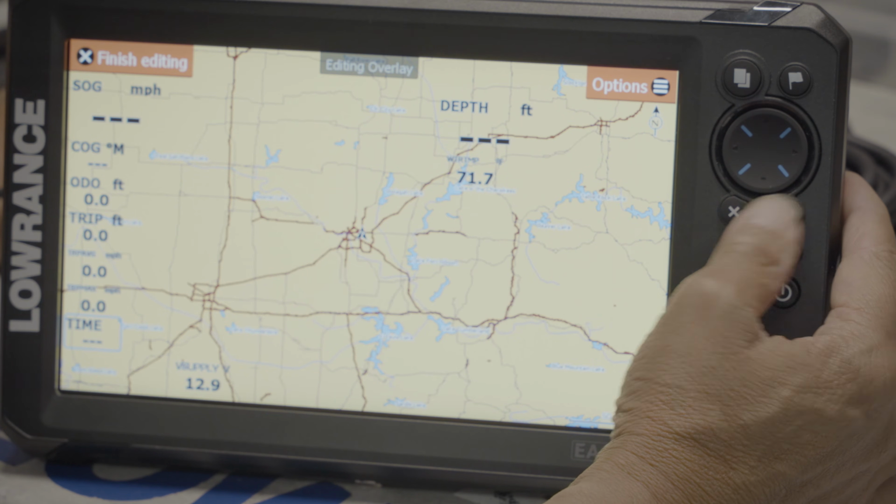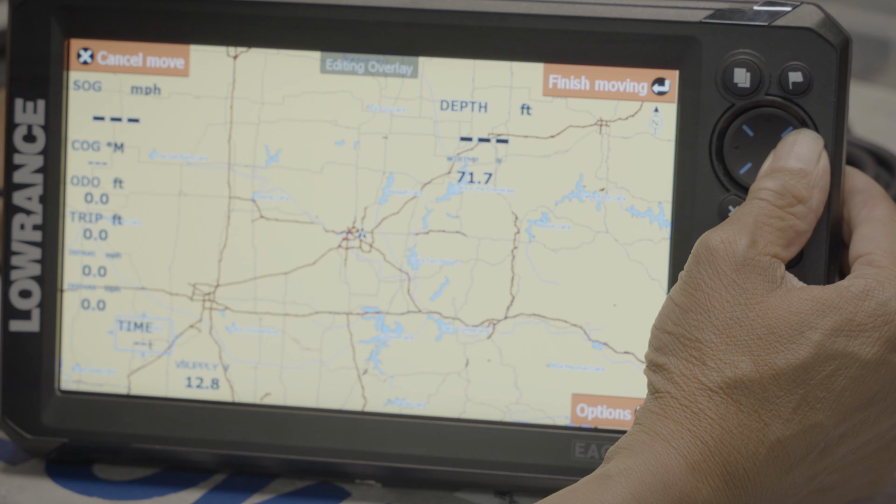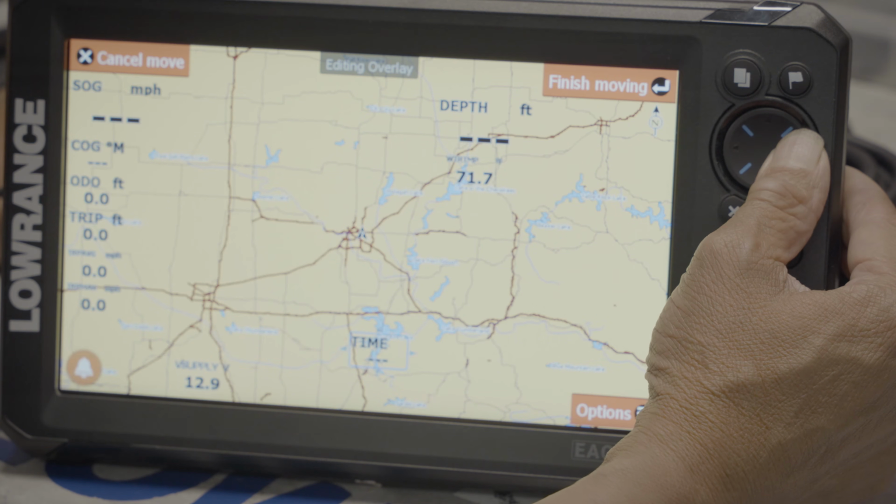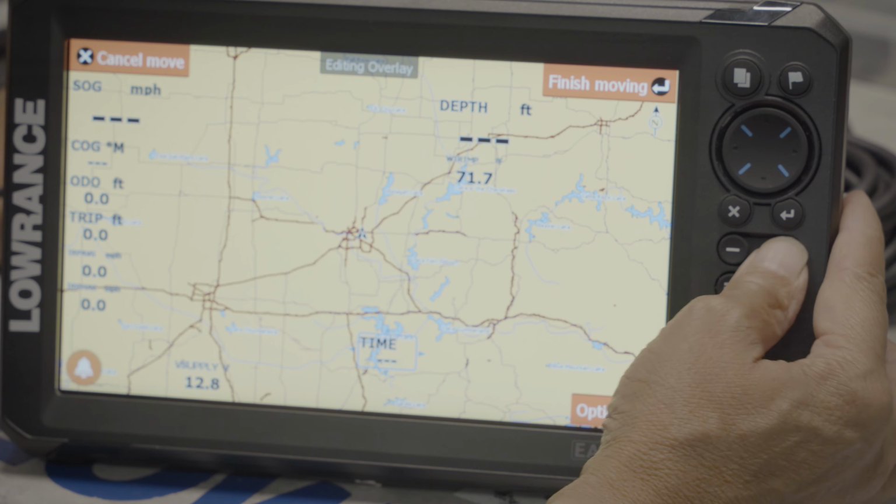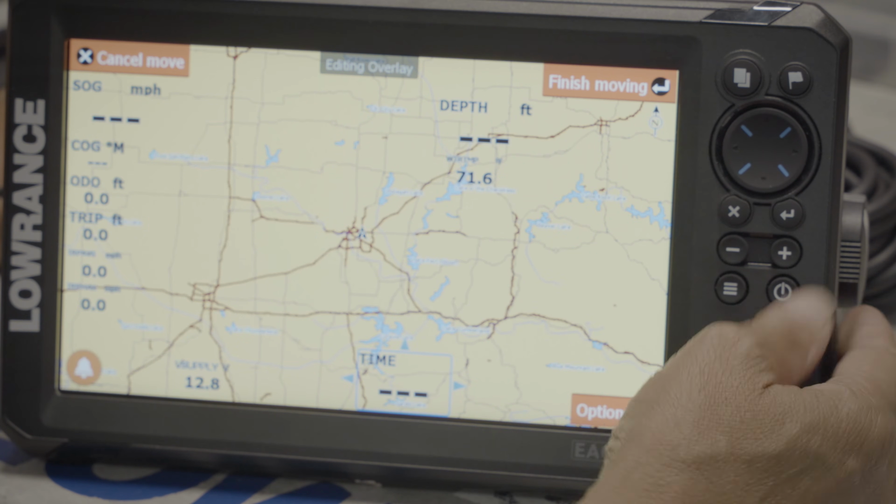Enter. Options. Move it again. We're going to move the time. We're going to make it a little bit bigger. Hit the plus button. We're going to bring it down. Finish moving.